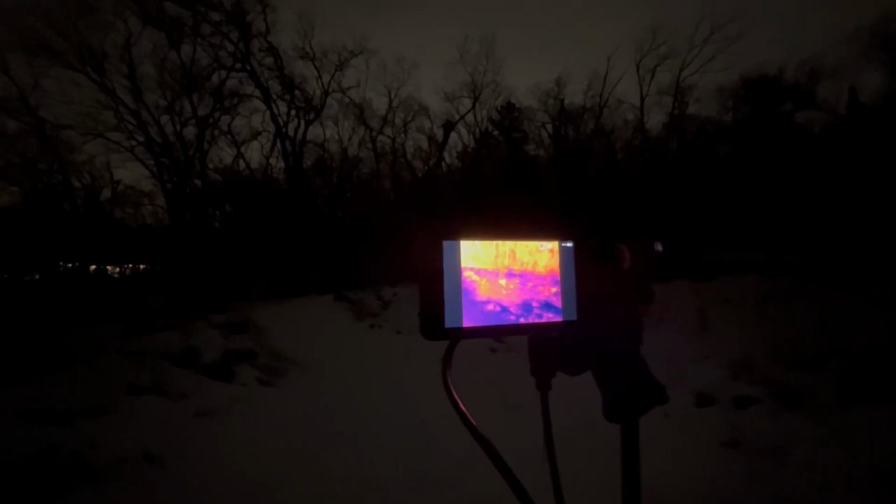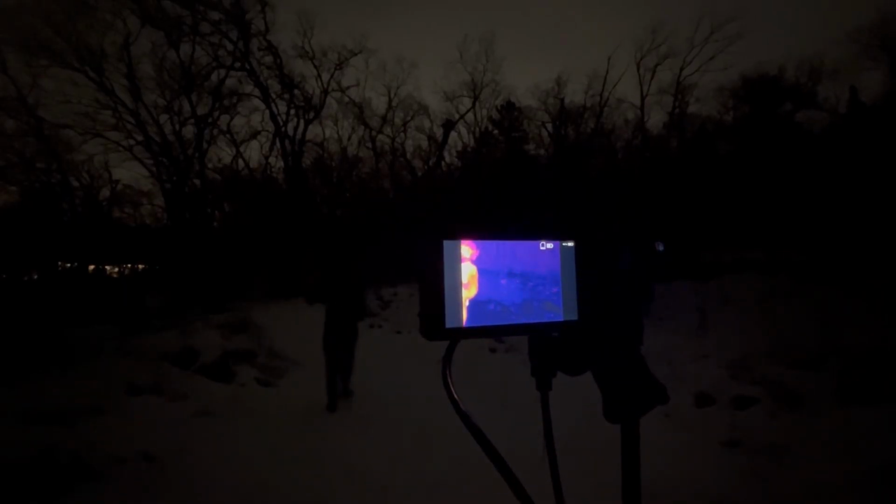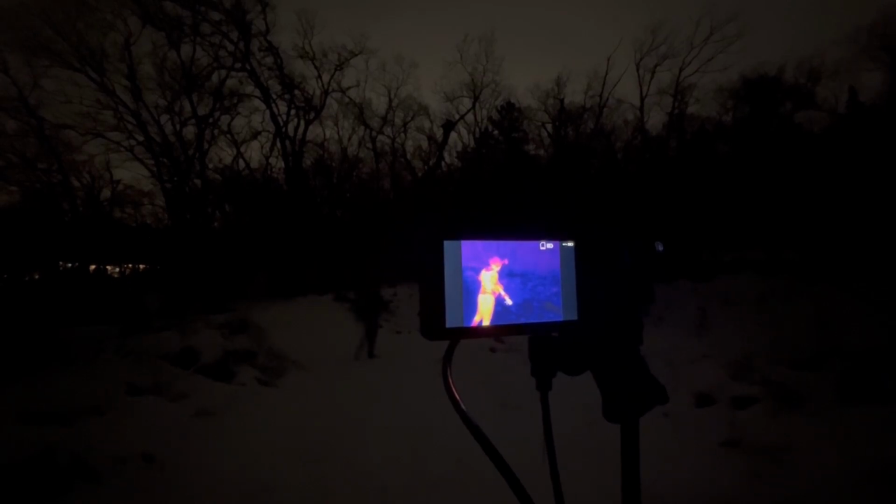On to some performance showcasing and a view through the tube. I will label some of the heat sources just to add context. Just remember that thermals work very similar in the day and the night, unlike night vision.